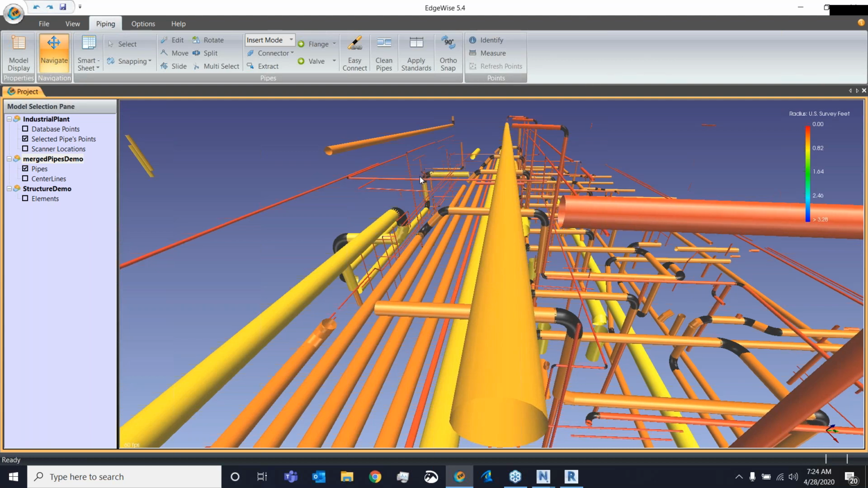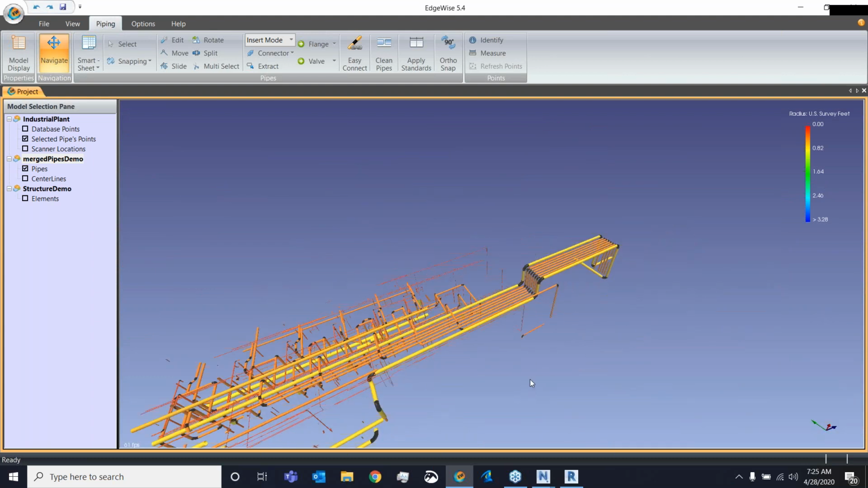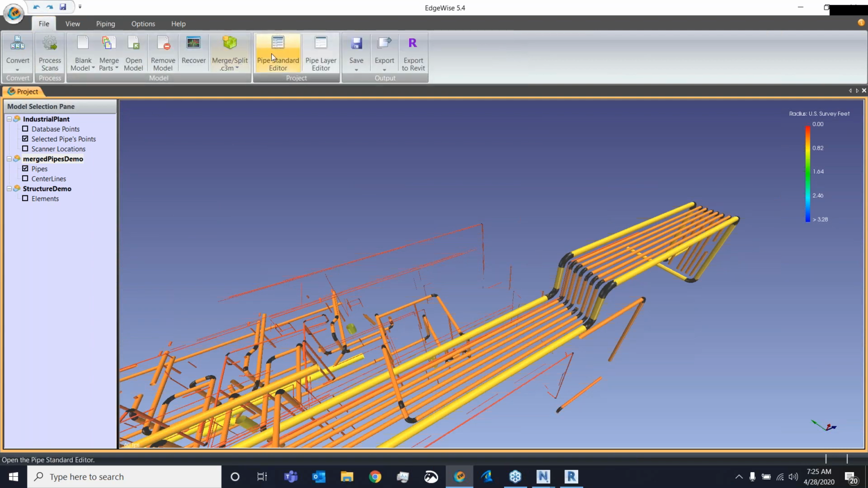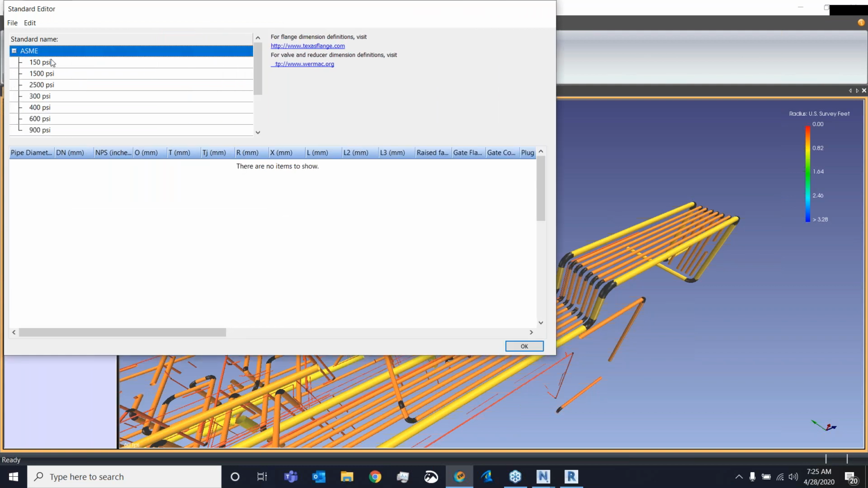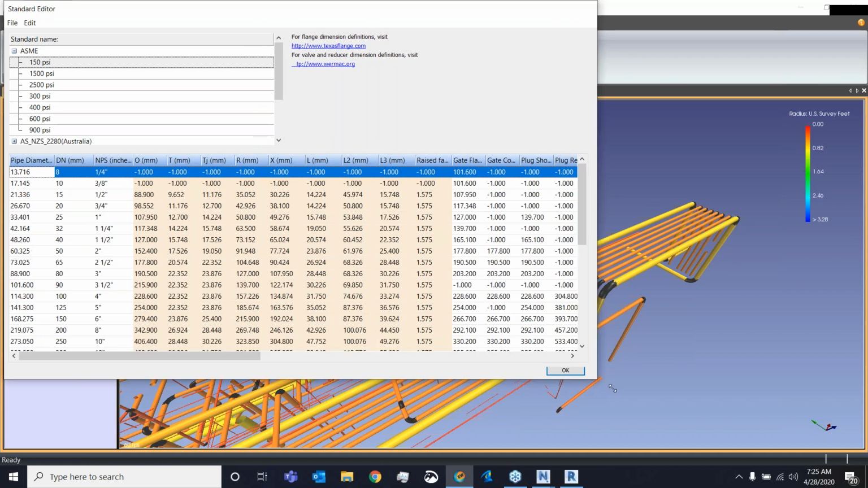The next thing I'll point out is to talk about standards. So for that, before we actually apply the standard to the model, I'll take a quick segue over into the pipe standard editor. The reason I want to point this out is because number one, these are all the different standards we have contained, as well as the relevant pressure classes.